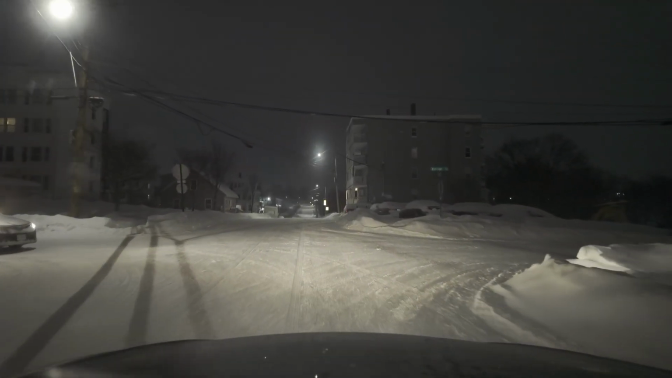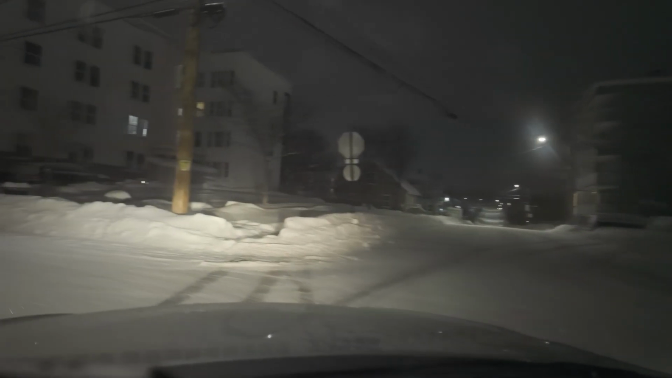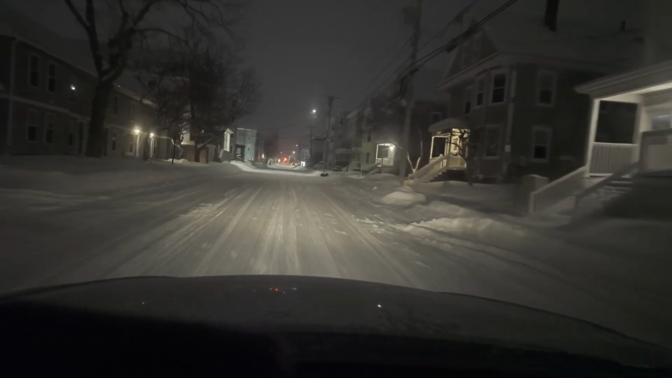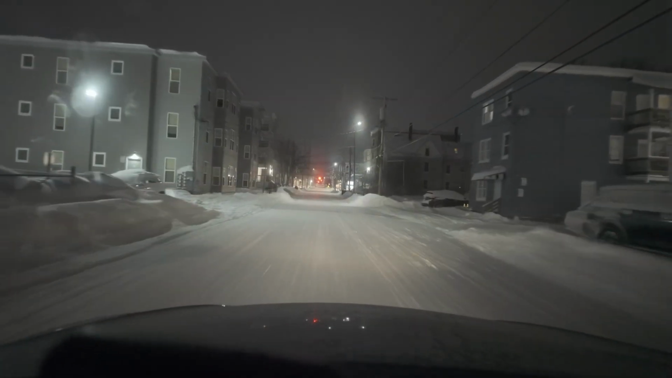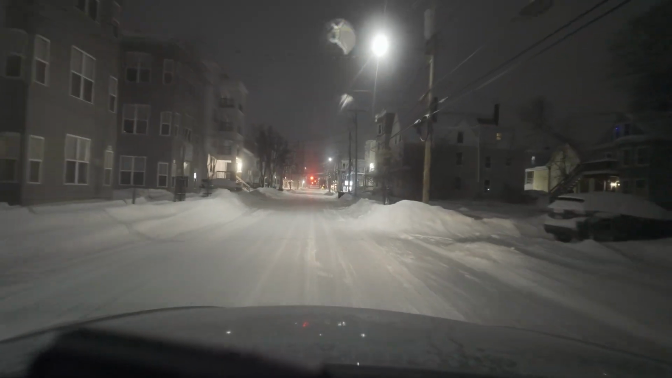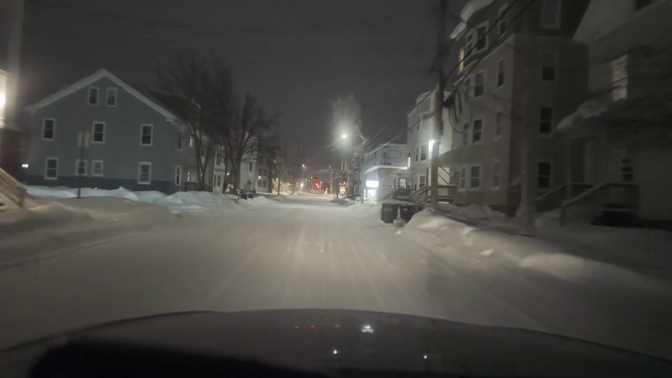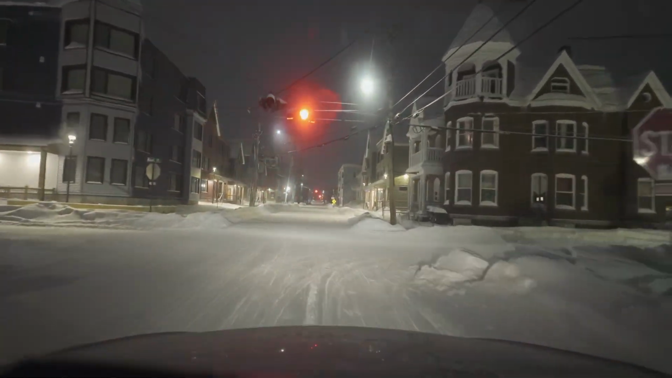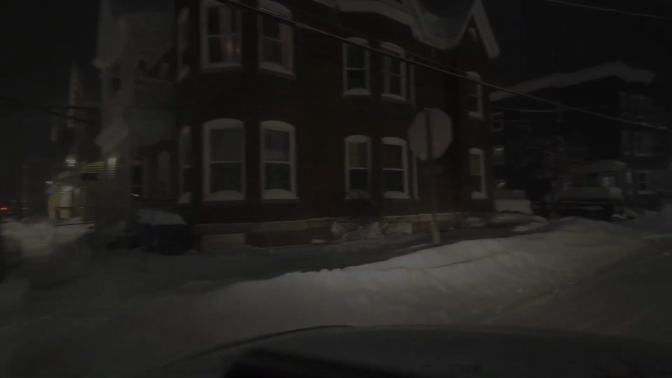I just dropped off my brother at his house. Now I'm heading to my place to get some sleep, to get some rest, inshallah. As you can see, snow everywhere. It's almost 1 a.m., 1 in the morning. And I'm so tired. Alhamdulillah that he is home safe. Alhamdulillah that I made it back home safe myself too. So we say Alhamdulillah.